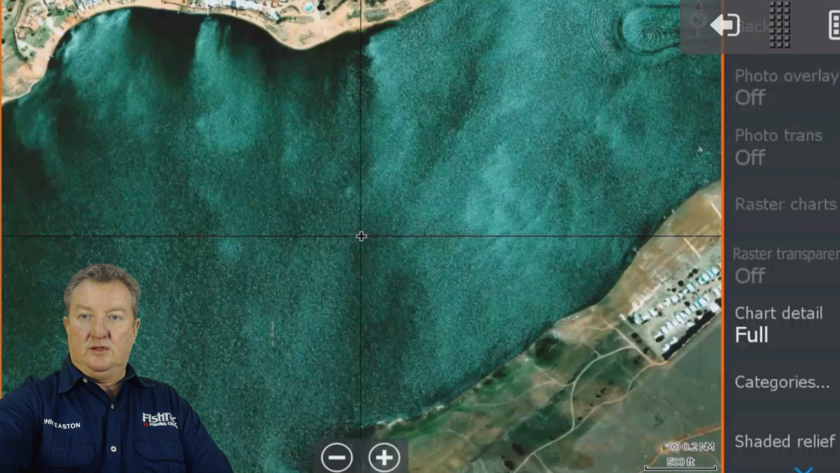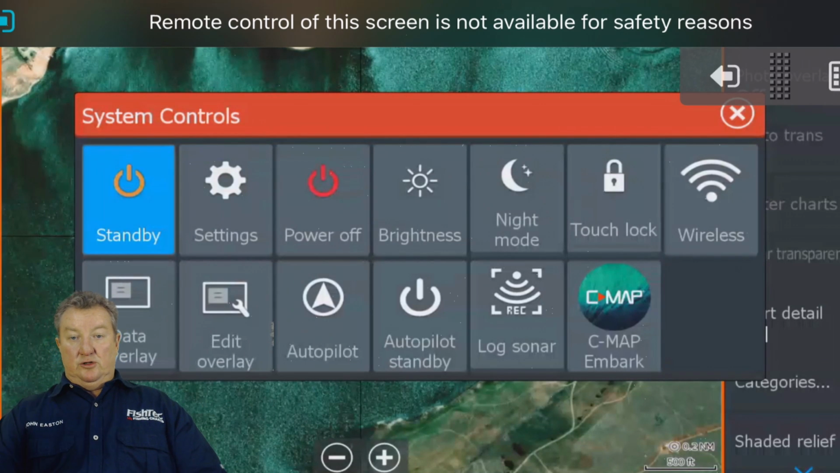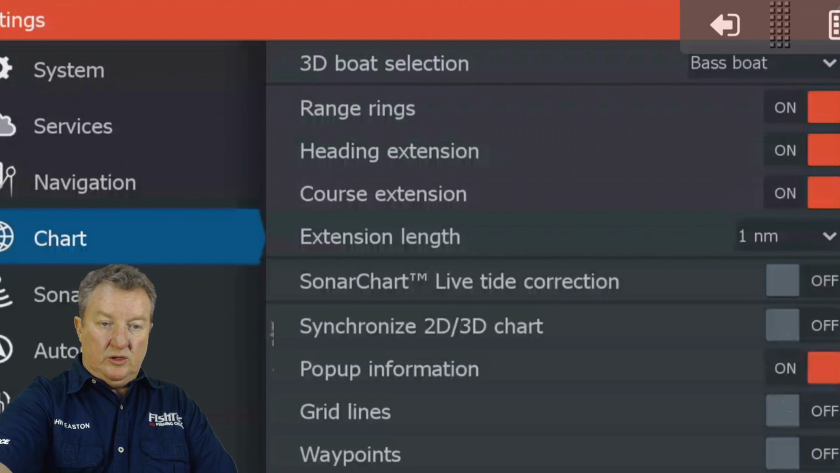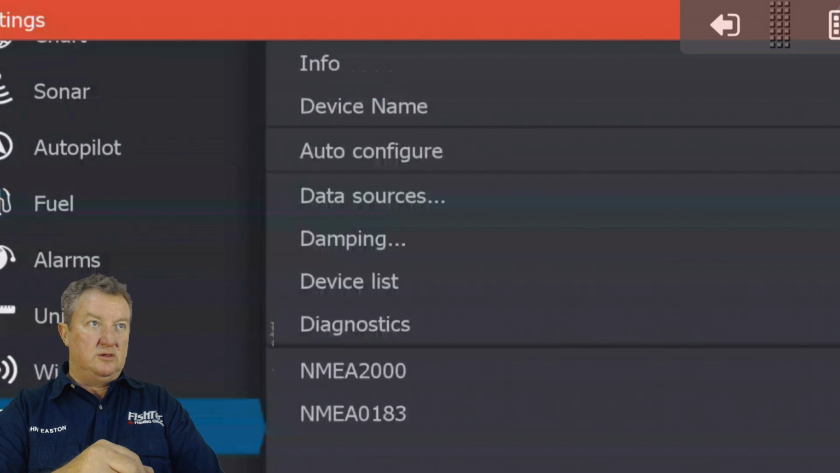Right. You're going to hit the pages button or the power button. If you're using one of the new units, you're going to go to settings. You're going to go to network.